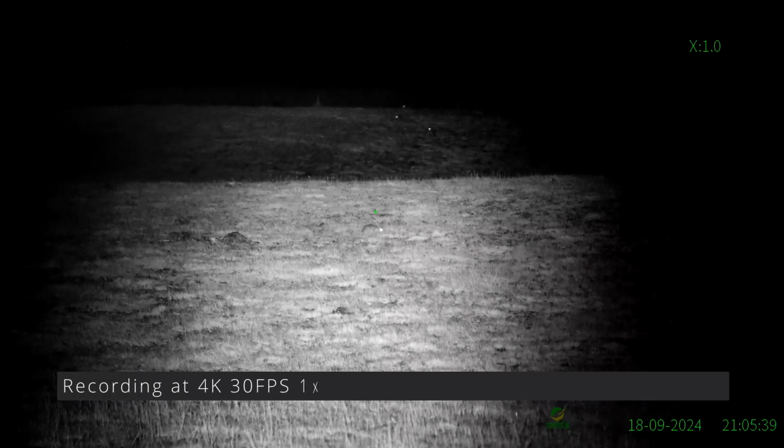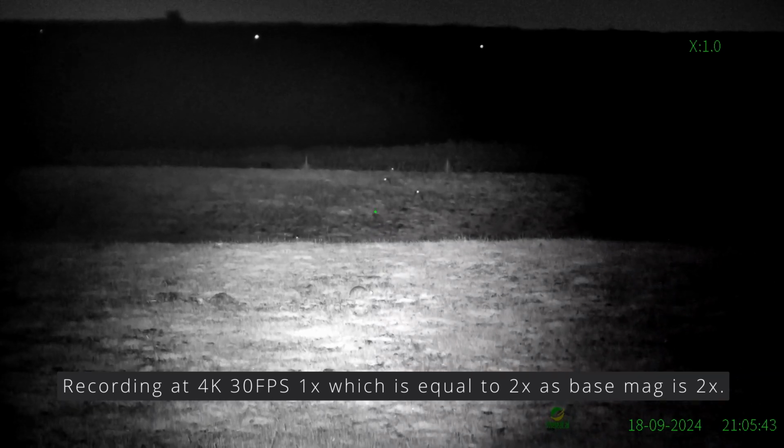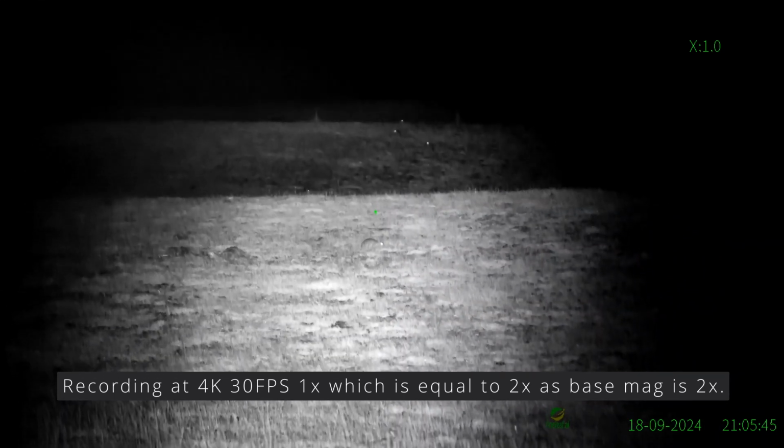This is still using the standard IR. They've widened the IR out a little bit.